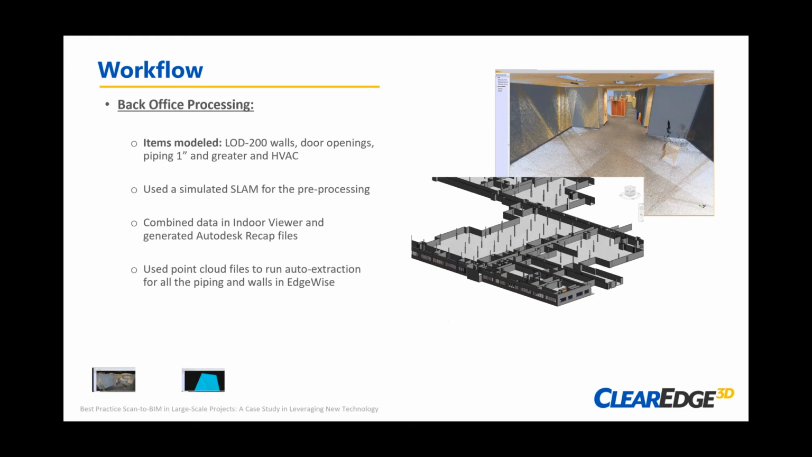And the beauty is that we could do that, let that run overnight when people are not in the office, so that we could leverage our resources most efficiently, our licenses, and just take advantage of that computing power in the off hours.